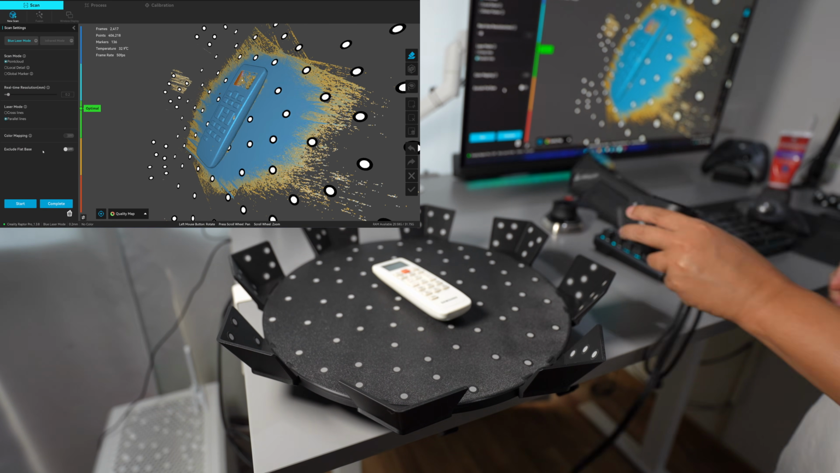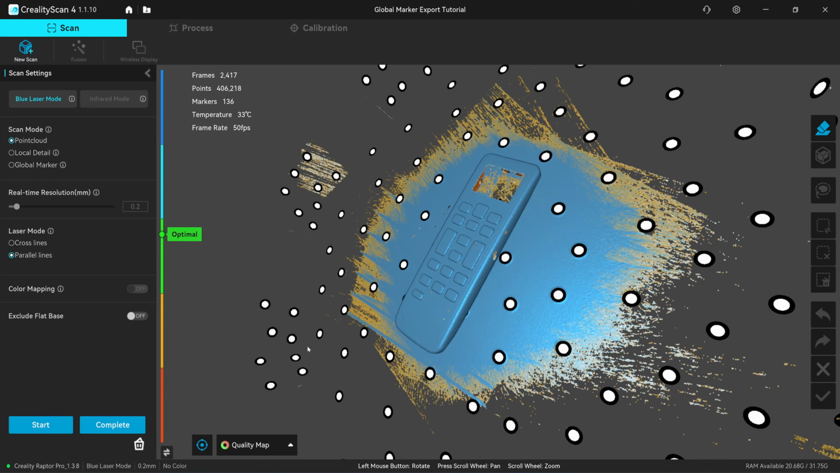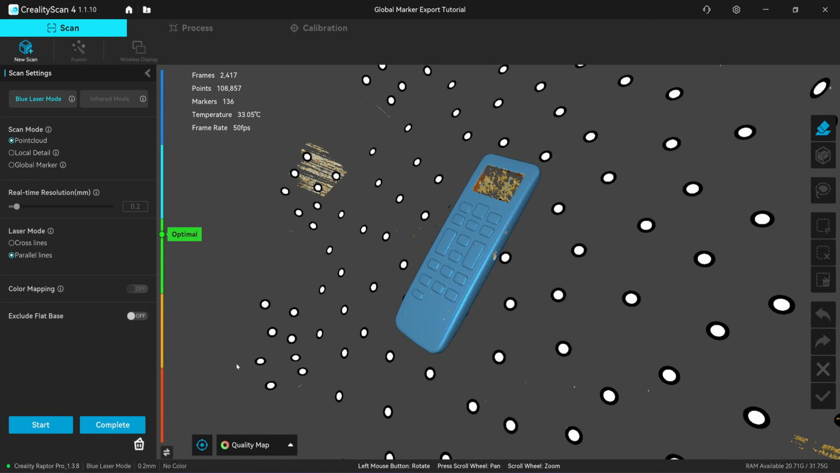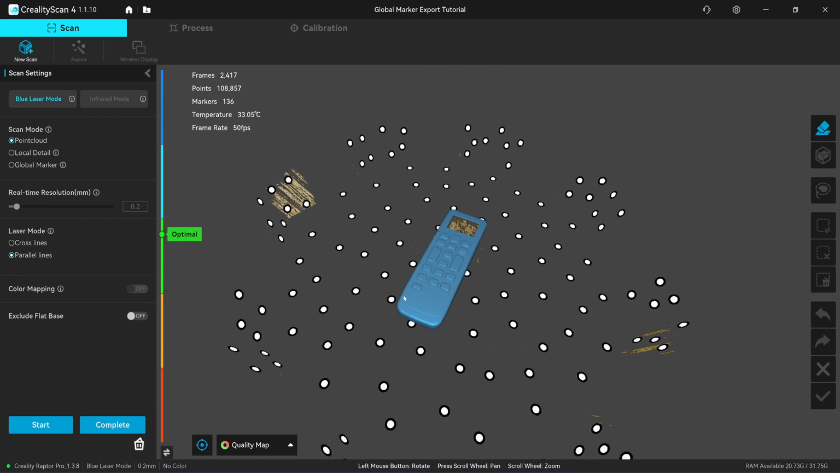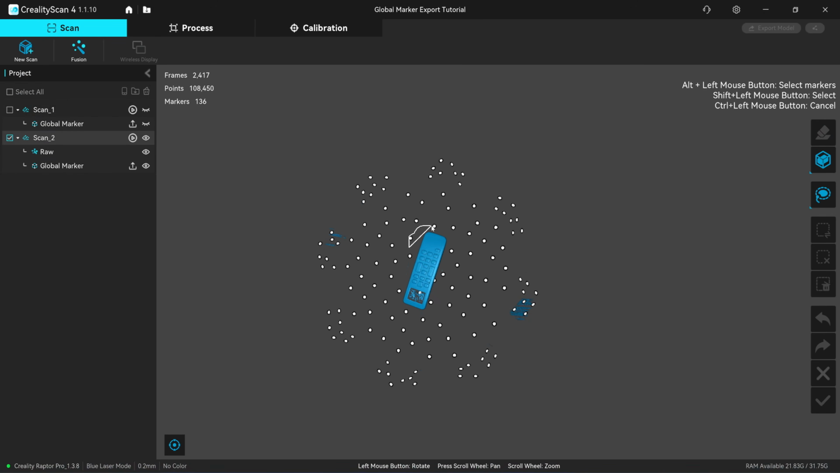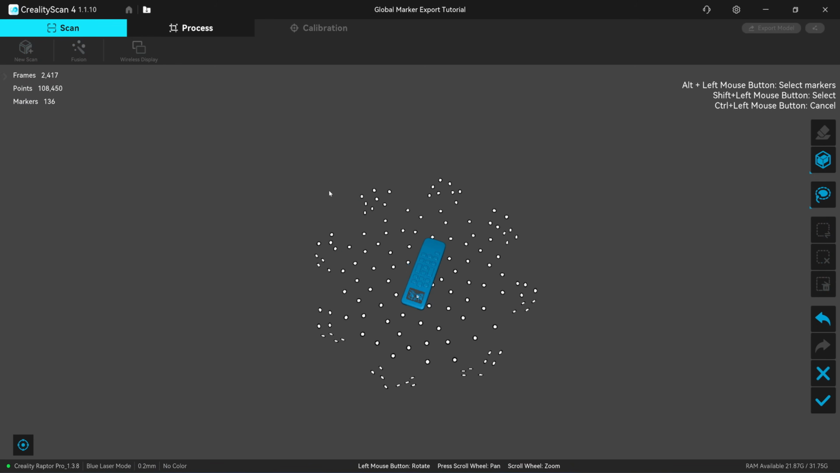Okay, it's all done. Next, before you click on complete scan, they have a clipping plane function. Hold shift key, click on 3 points on the turntable, create plane, click on check mark, and now your turntable is gone. Click on complete. Okay, now I'm going to select the remote control here, hold shift key, click on invert selection and delete. Alright, the check mark.